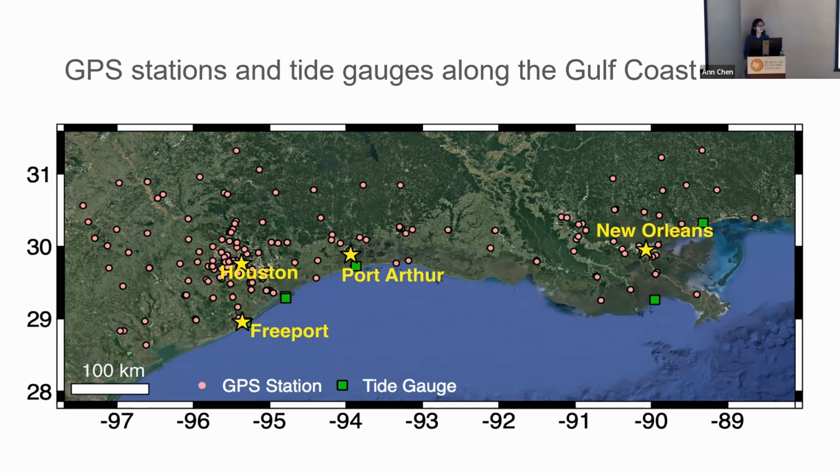We have close to about 200 GPS stations, and at each station you have daily GPS time series in the east, north, and vertical direction. They usually have those for a very long period of time, which is why we call it a permanent station. And typically by using those time series, you can extract the long-term subsidence rate with millimeter-level accuracy.